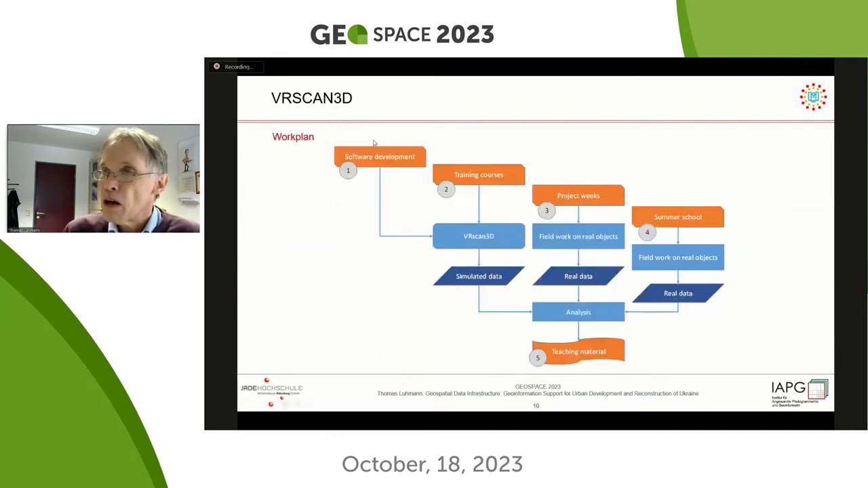Here's the work plan of our project. So we started with software development, we established some training courses. We have done project weeks where students from Ukraine and Germany work together in reality to compare the virtual scanning with real scanning. And unfortunately, due to the pandemic and due to the Russian invasion, we could not conduct the summer school, which was originally planned. But we have also created a lot of teaching material, and already the virtual scanning is now part of the curriculum.